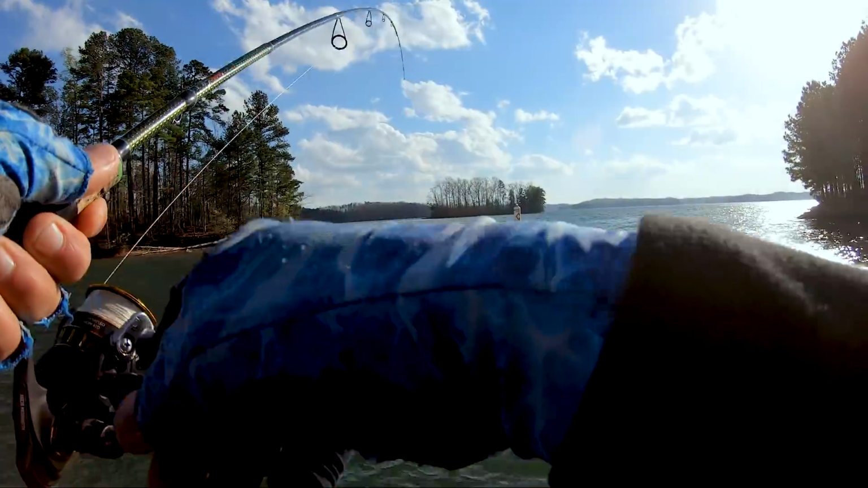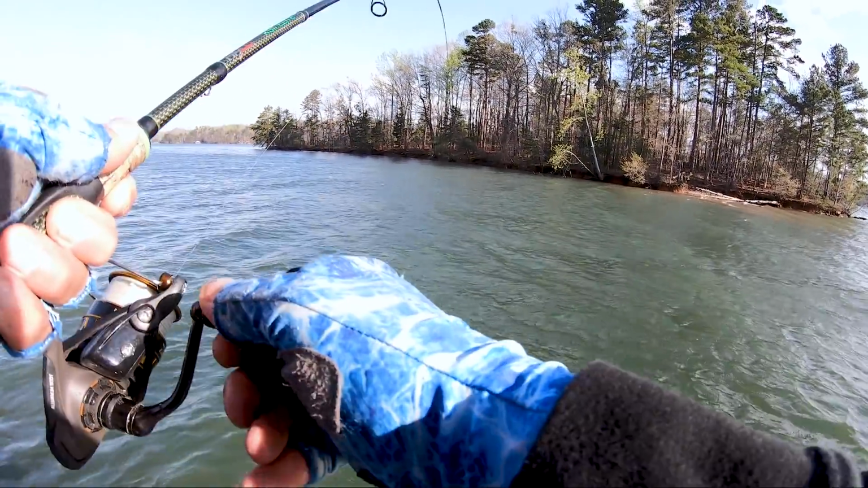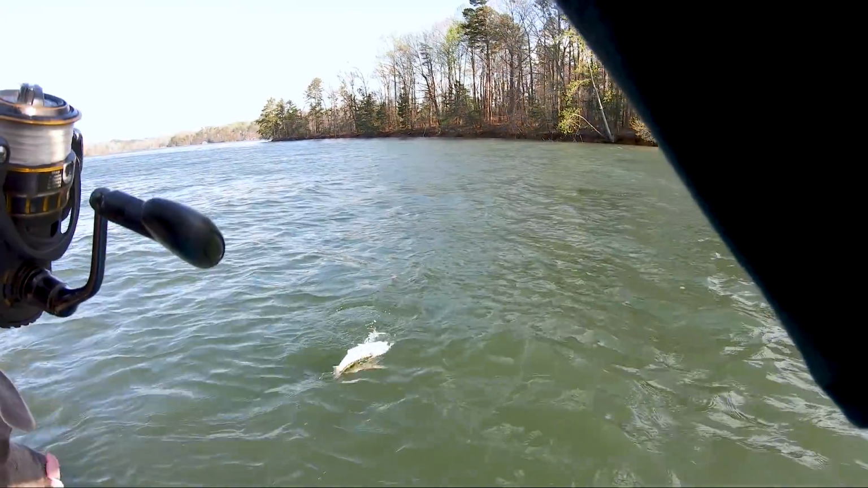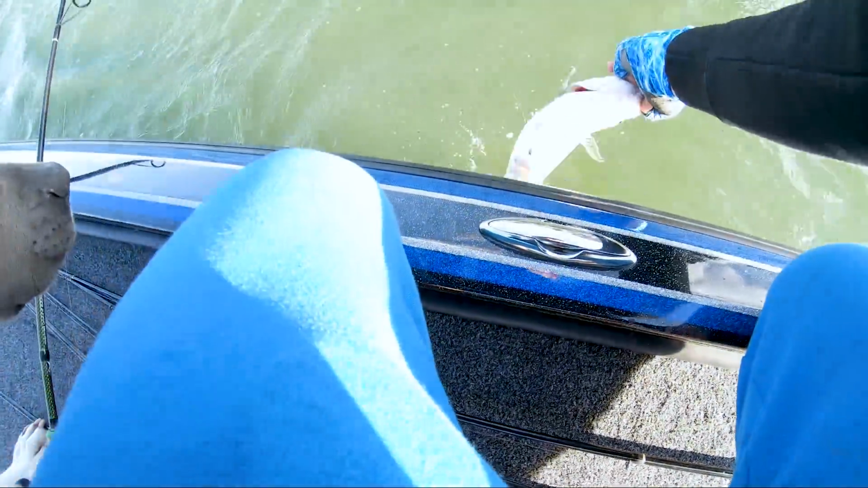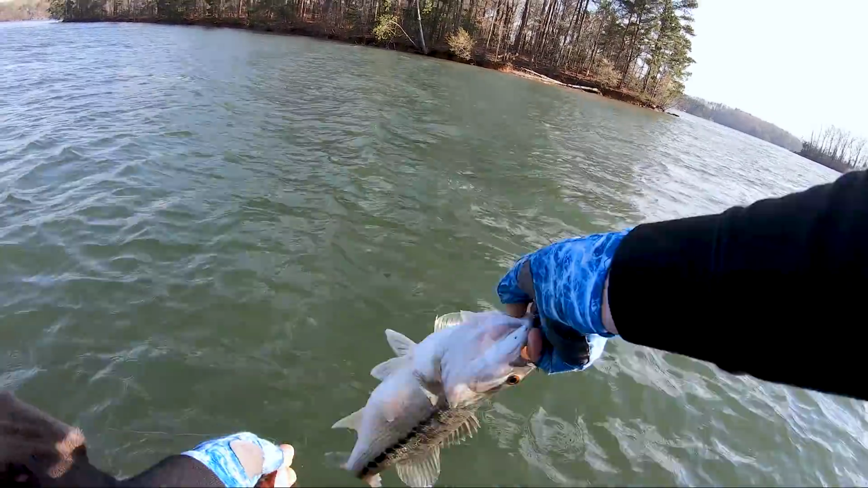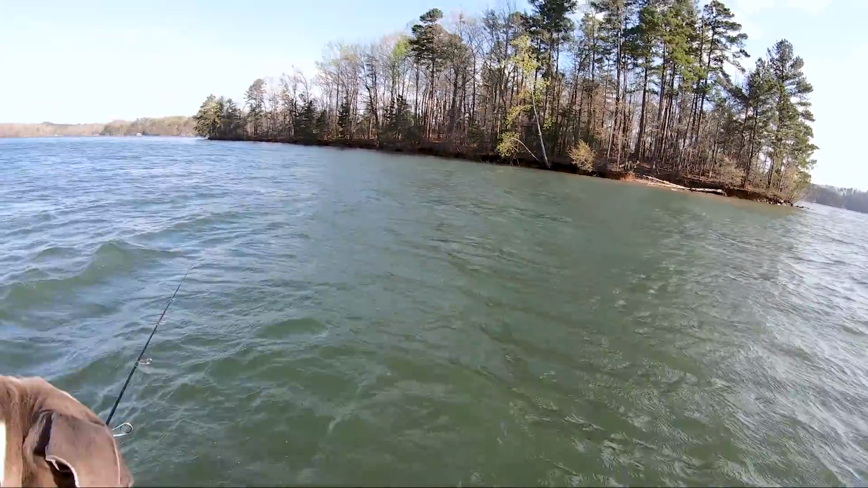I can't even do anything with this fish. Well, we got a nice spot. I don't know how they keep getting snagged. They must be thick down there. When you're on them, one way or another, right? Sorry, buddy, careful. Whoop, there you go. A little Teasy swim bait action.